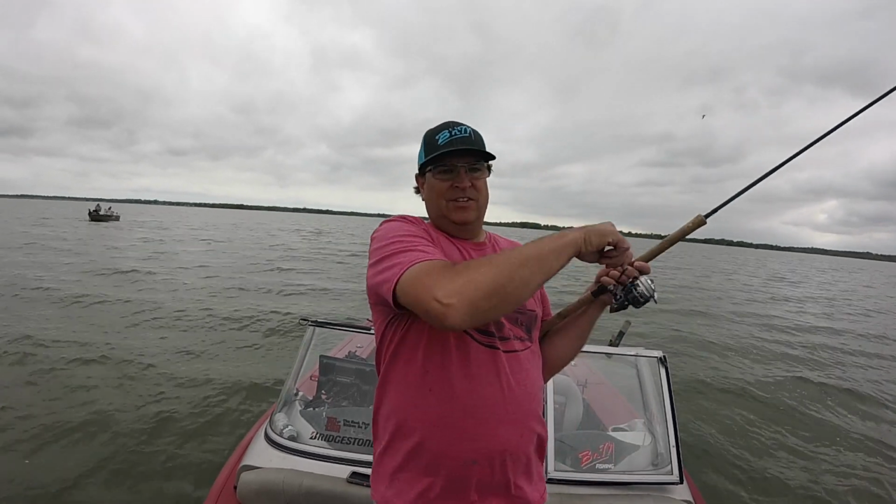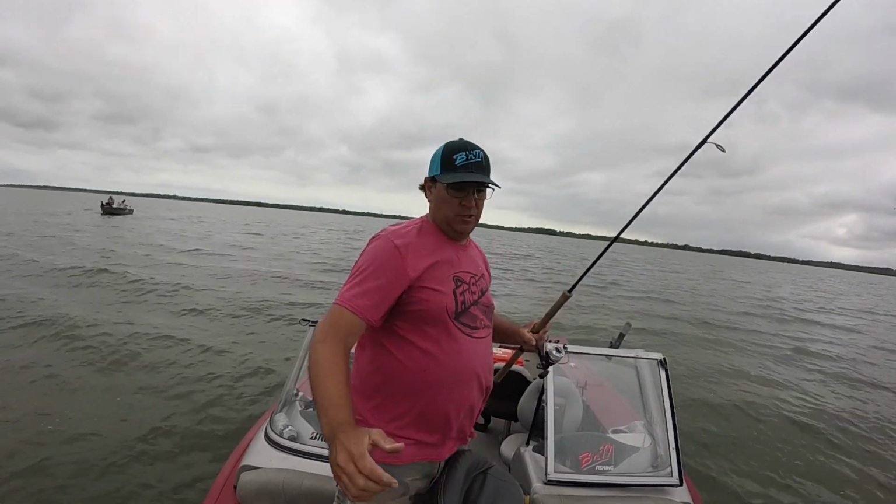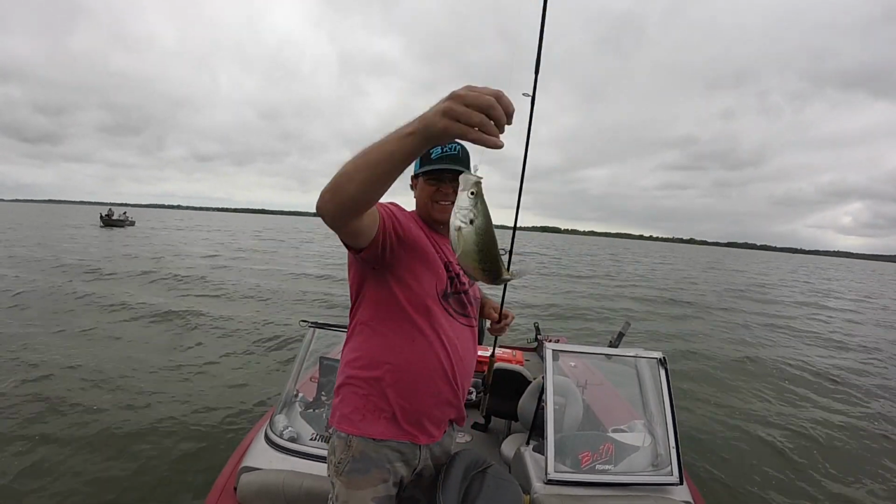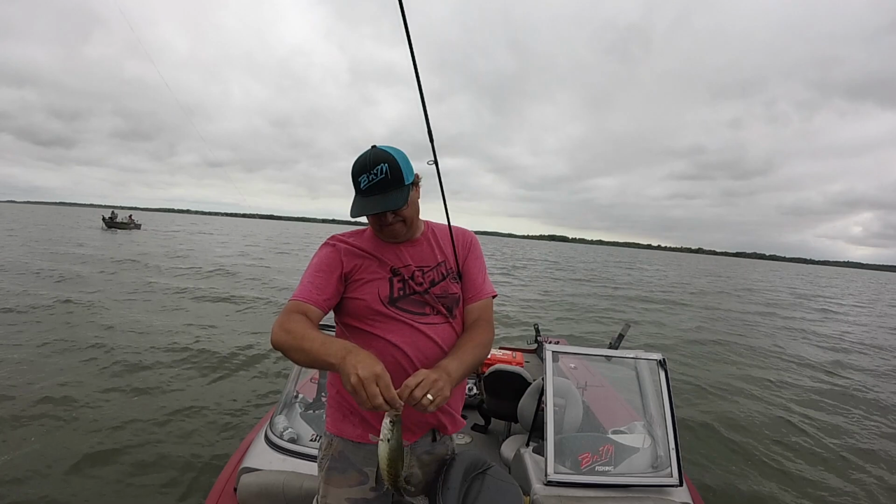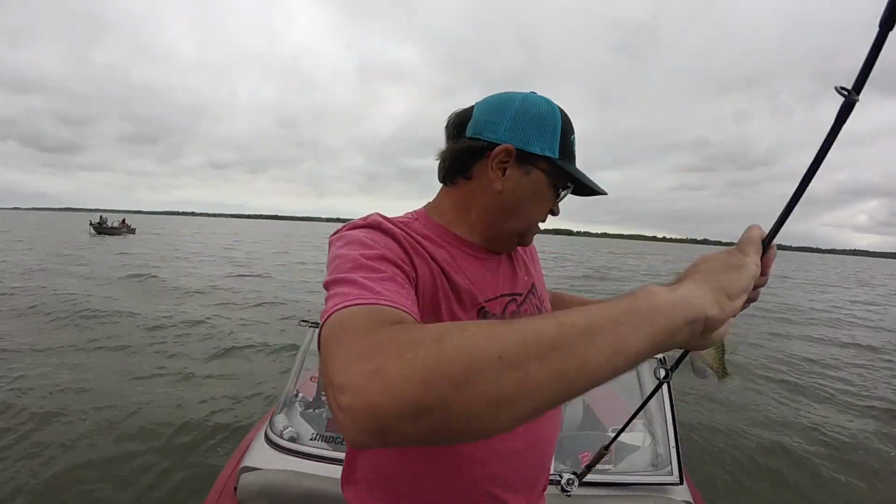There he is. Saw the line jump. Didn't feel him, felt the line jump. I don't know if he's 10 inches. All right, here we go. I am right in Crappie Town right now.